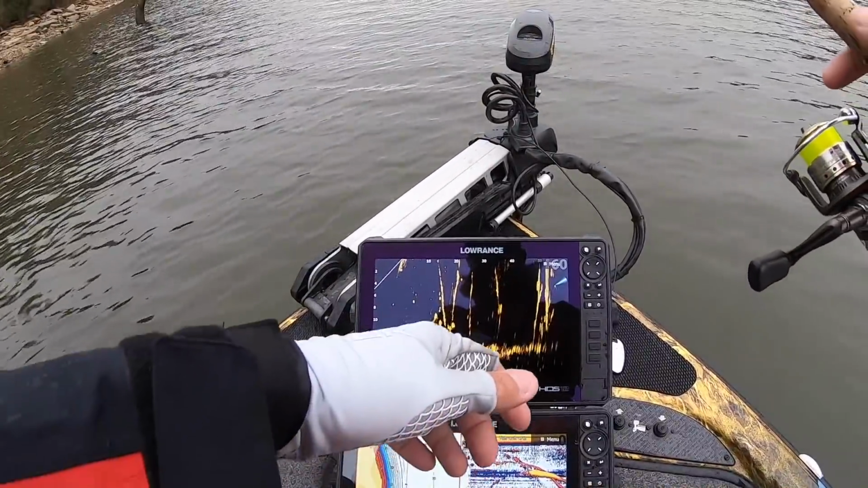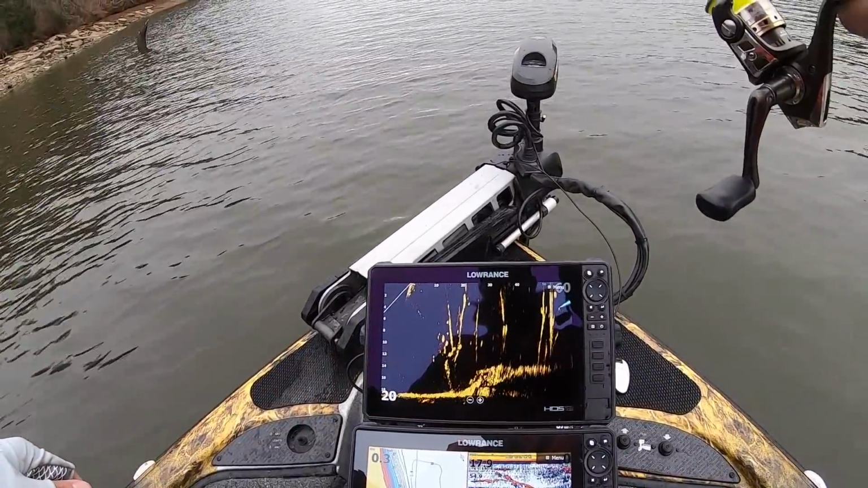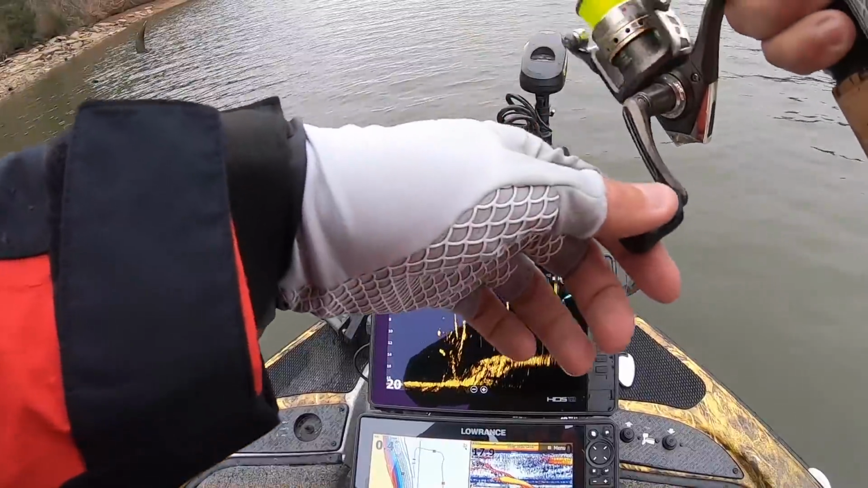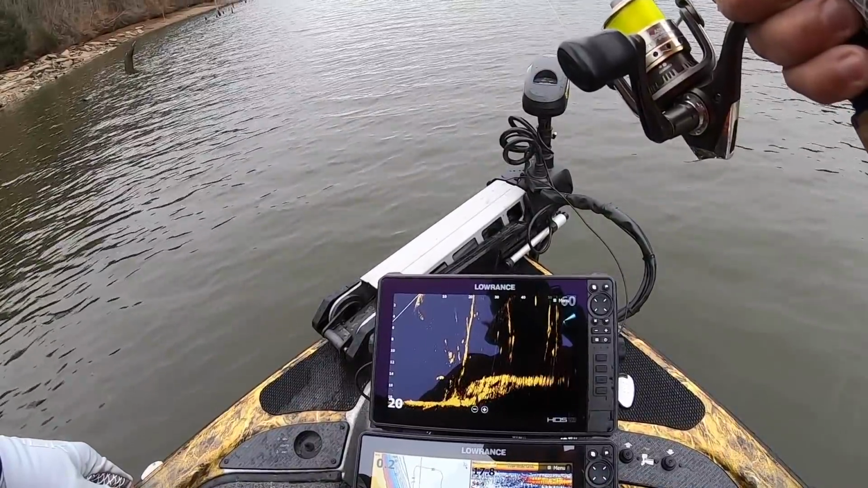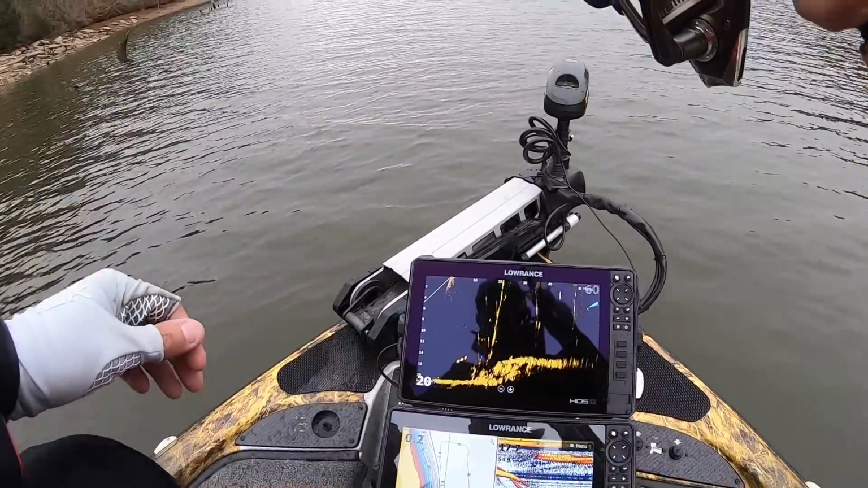There's a couple following it down. All right, it's down to them. Well, there's one chasing it. Here he comes. Chased it out, but they didn't eat it.